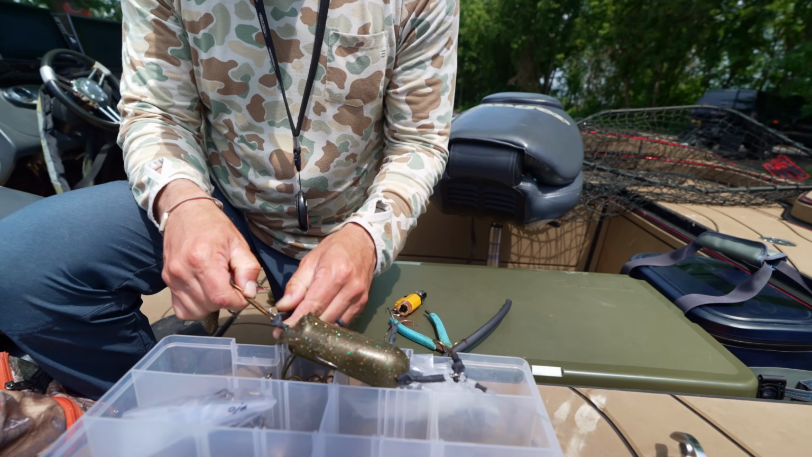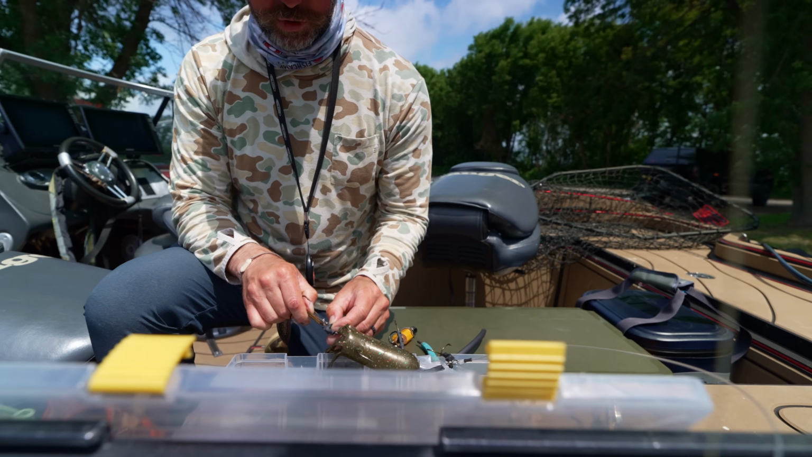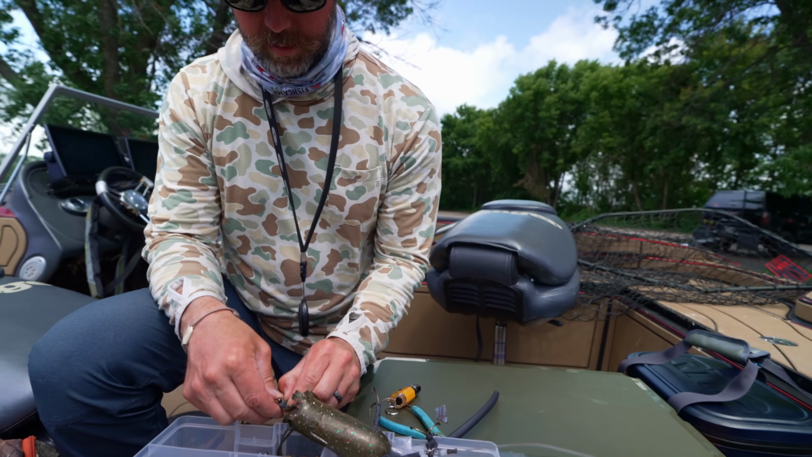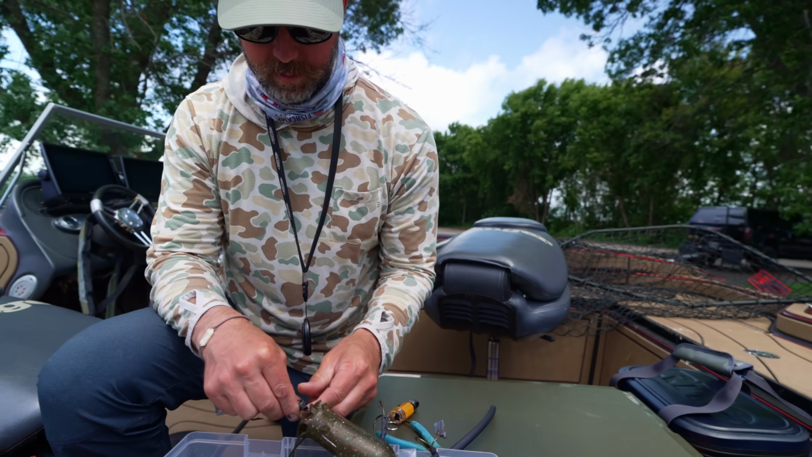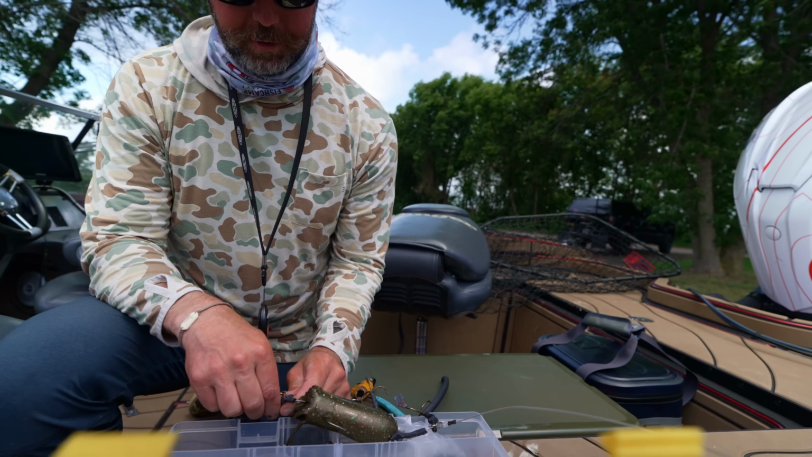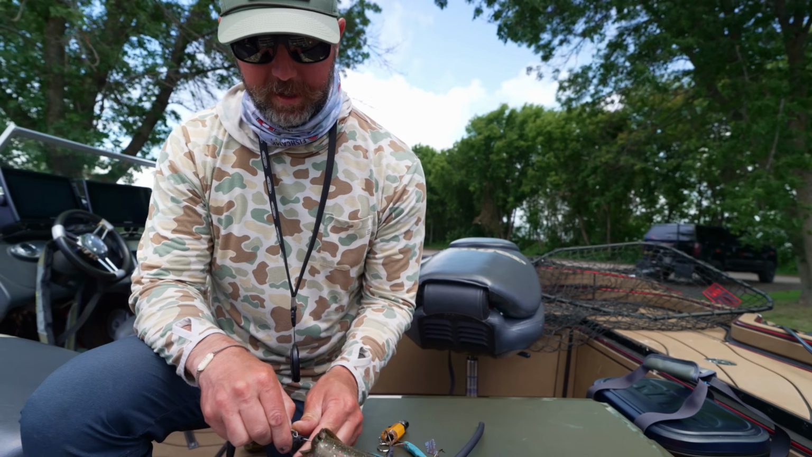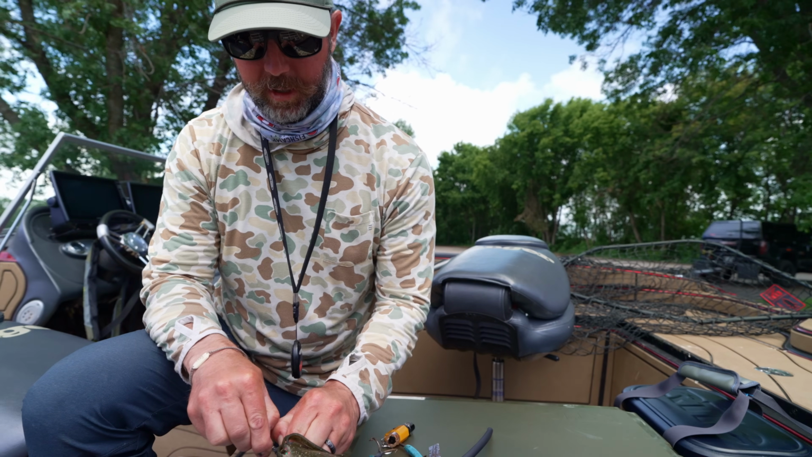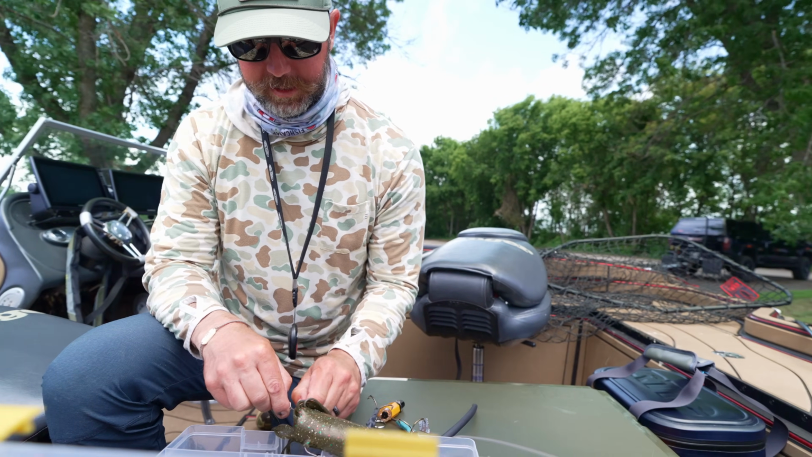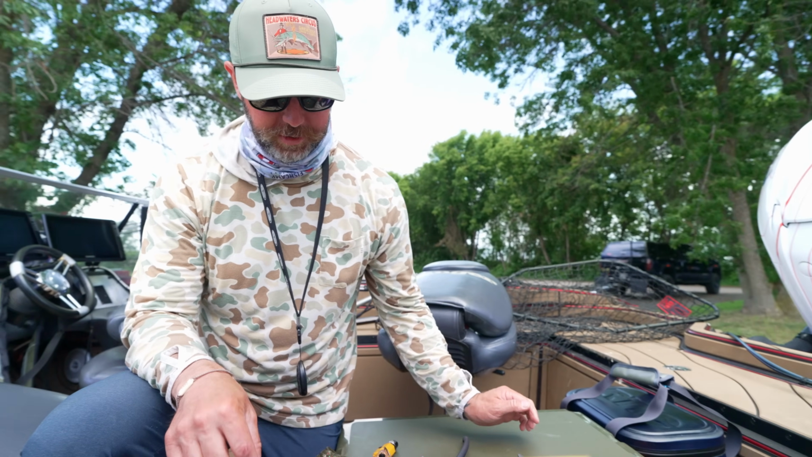And remove that. Just remove the hook. Yep. And then I'll re-shrink tube that right there. And is that generally the hook you'll see get caught in gills? Is that why you're doing that? No, actually, this is the one that I see on the outside of the fish. If they're hitting it head first, which is what they do all the time, I see this maybe by their eyes. So this is kind of a sketchy hook in general.